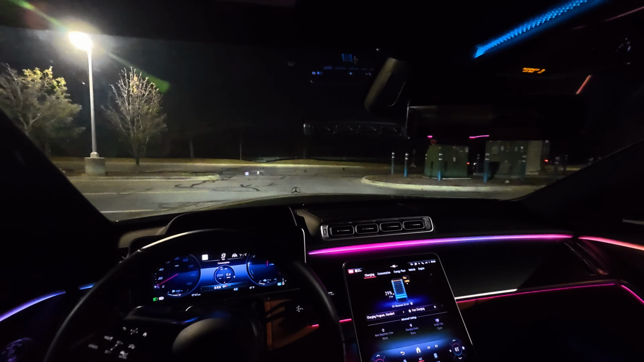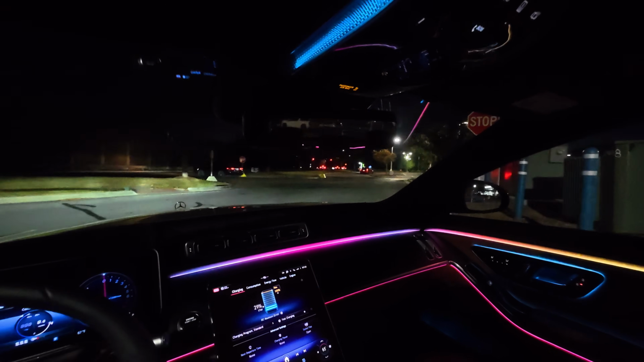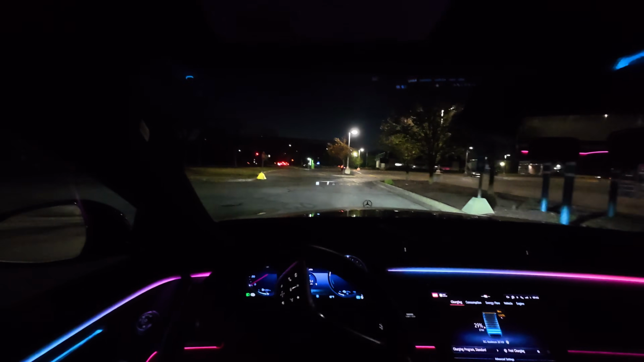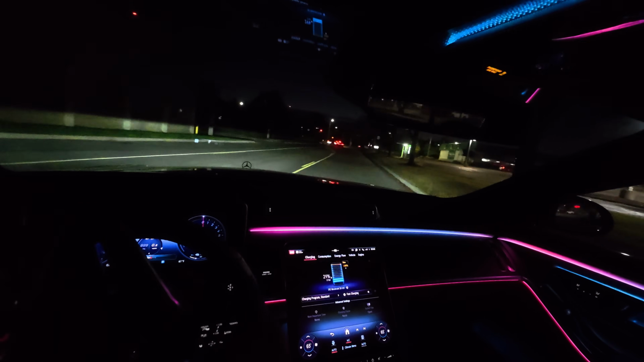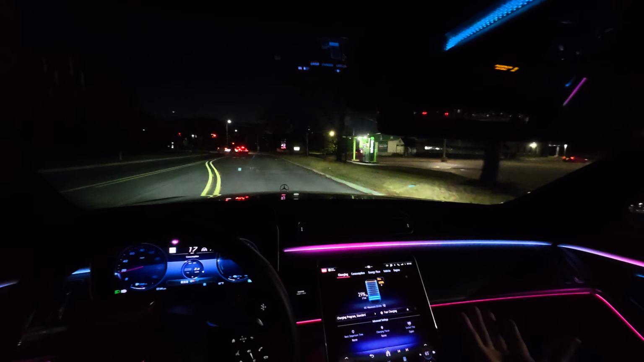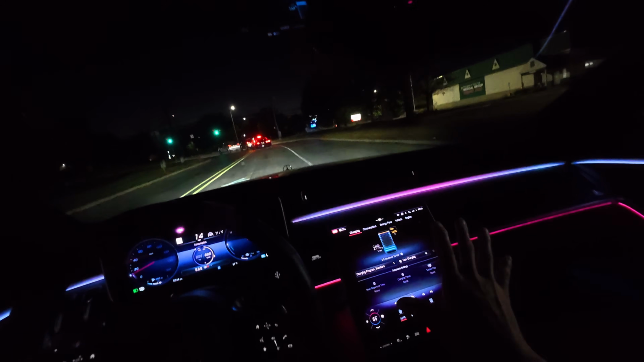All electric mode just amplifies the serene calmness that you get in a car like the S-Class. And I vastly prefer this to the EQS, because the EQS is all electric and it's supposed to be like the S-Class, right? But it looks like an egg, and the inside just doesn't scream luxury to me in the same way this does. Like the Hyperscreen, it's like an EV thing, but it's too much. It's not nice.